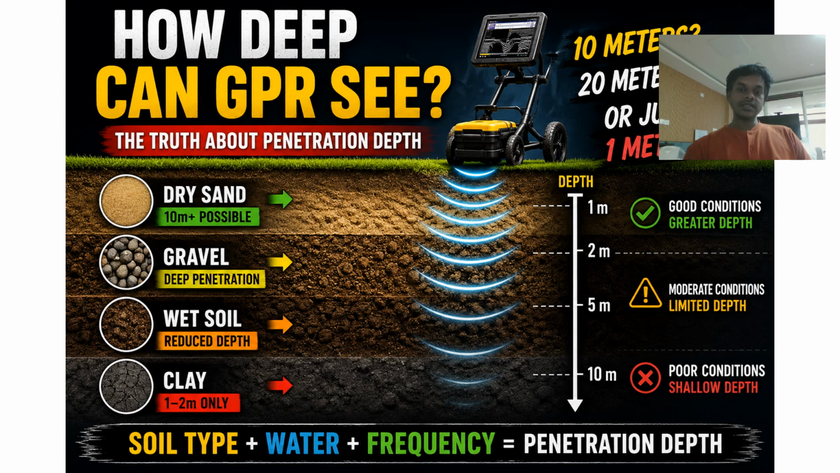Imagine you're standing at night with a flashlight. If the air is completely clear, the light will travel a longer distance. But if you have any fog or any kind of cloud, this light won't travel much. So here the flashlight has not changed, the only thing changing is the medium or the environment. The same way, when you are using a GPR, it sends electromagnetic radiation and it comes back again.